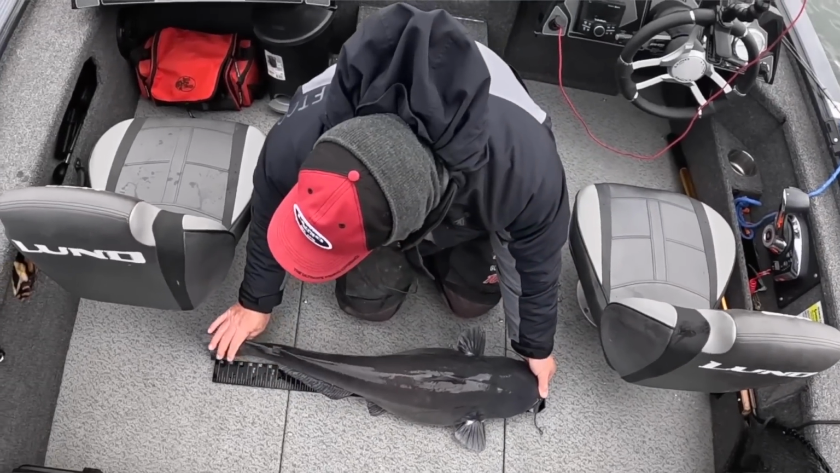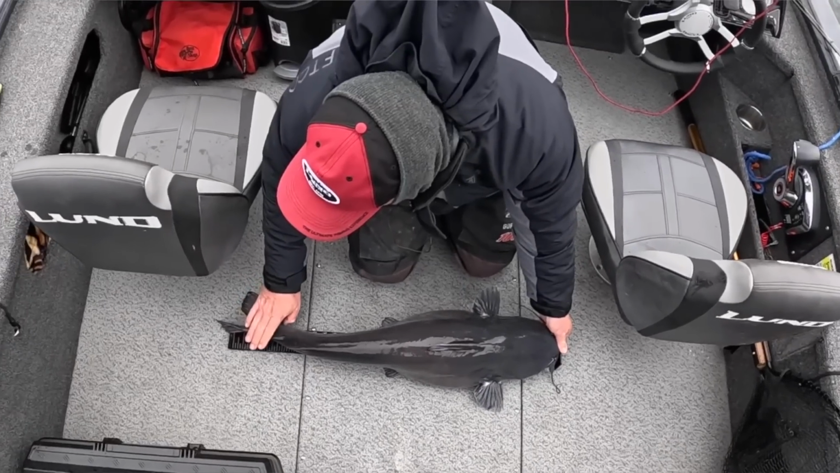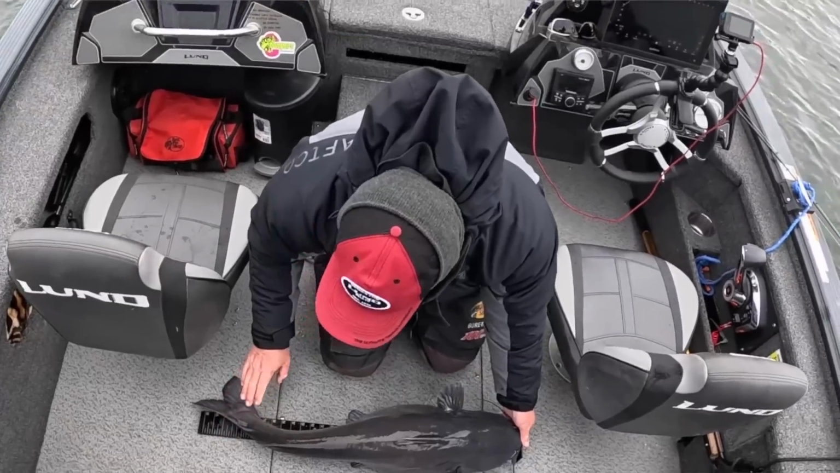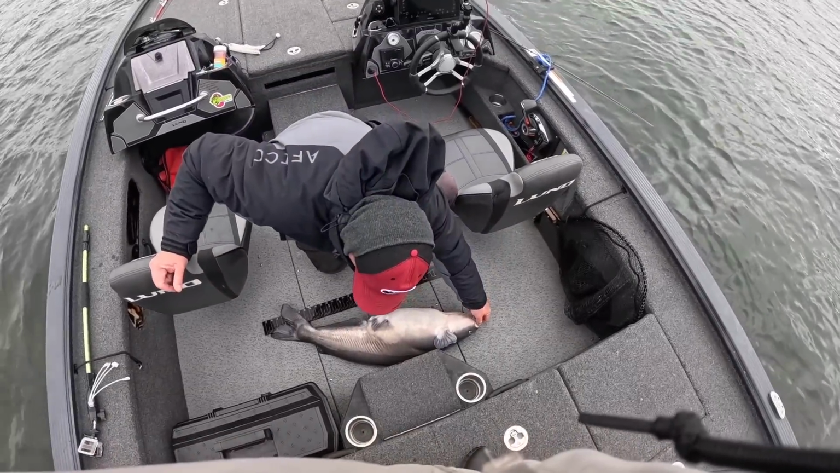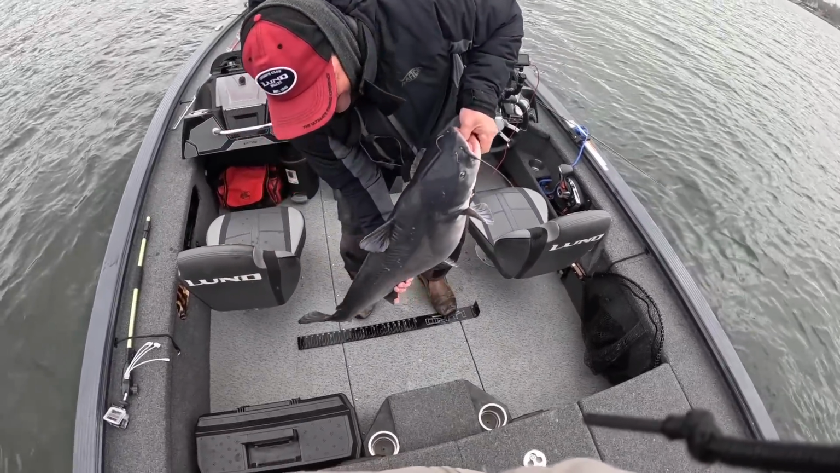He's longer than your board. Yep, so that means he's just probably barely over 34 inches. Nice fish. The protected slot is 26 to 34 inches, and he's a little over the slot. So he's just barely over the slot.